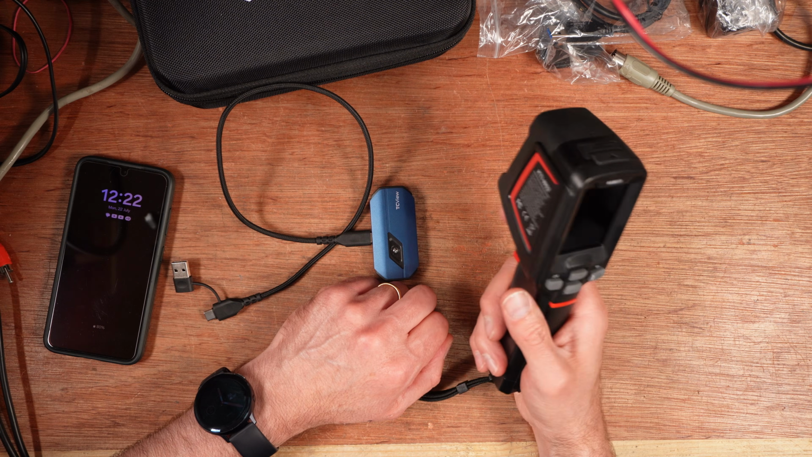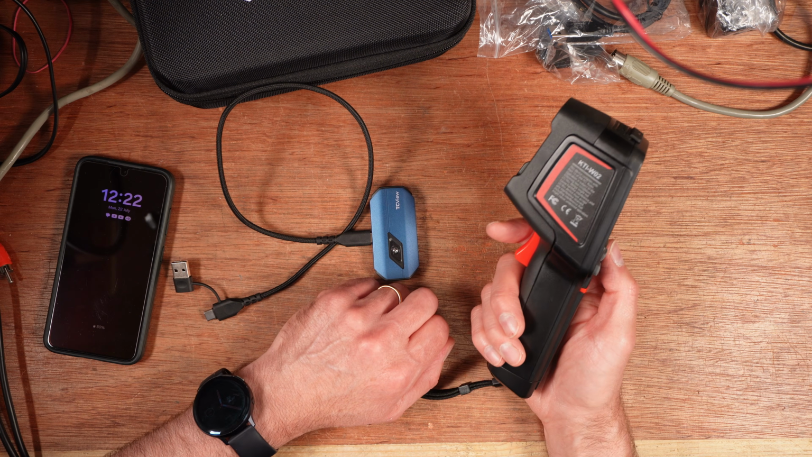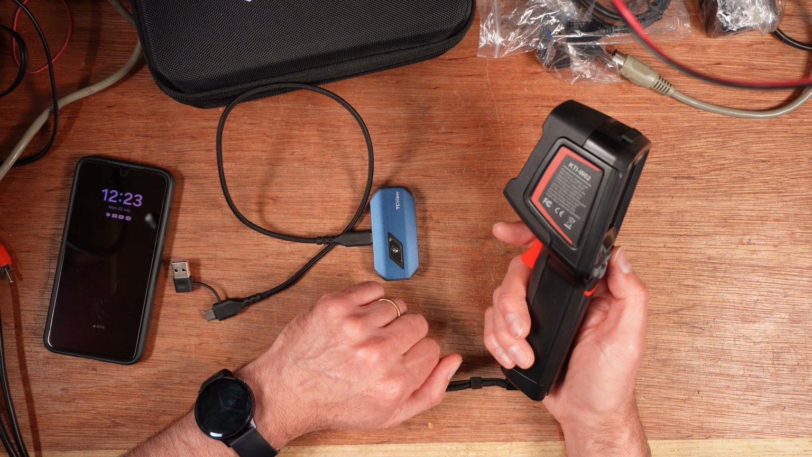There's a lot of devices in that sentence. So the boot up time on this, because this will be hanging off a hook on my wall or in a cradle somewhere, or just probably chucked on the workbench. The boot up time on this is, it says in the description for this that it's 1 second.